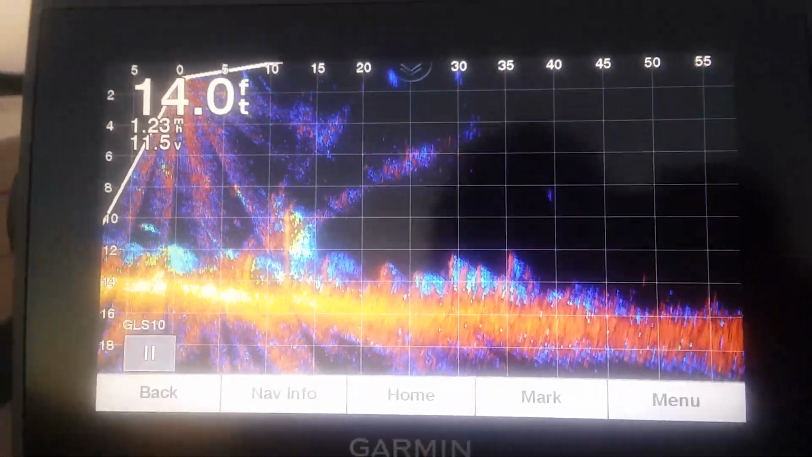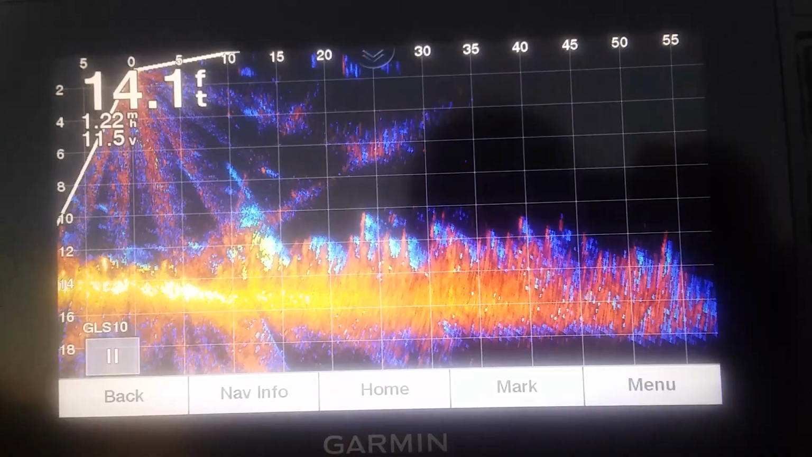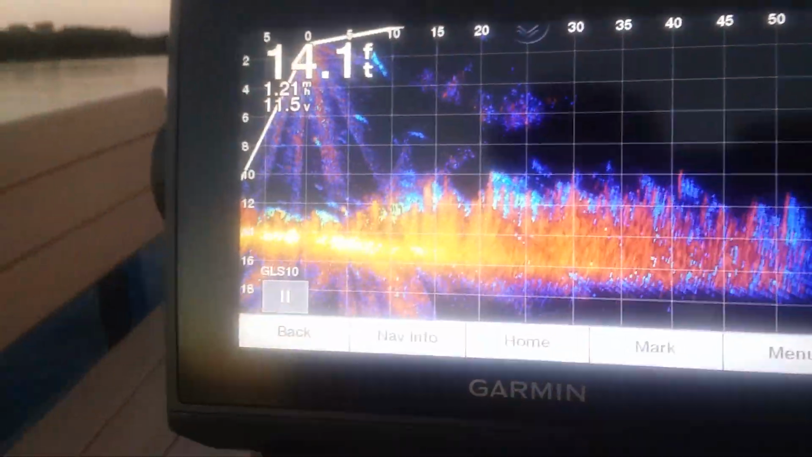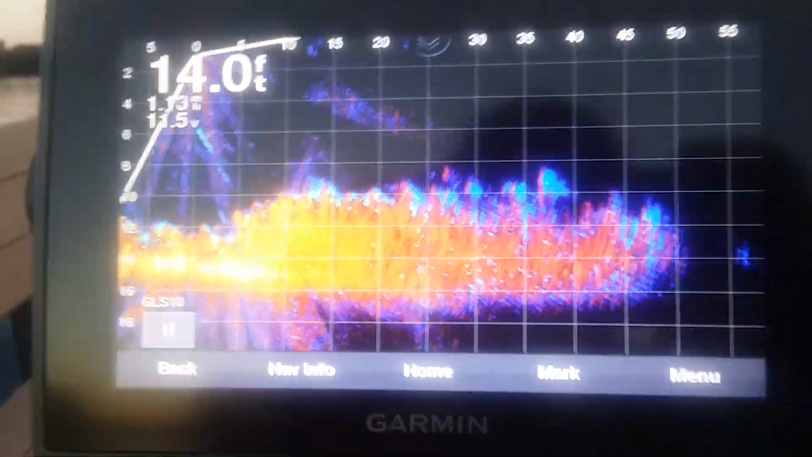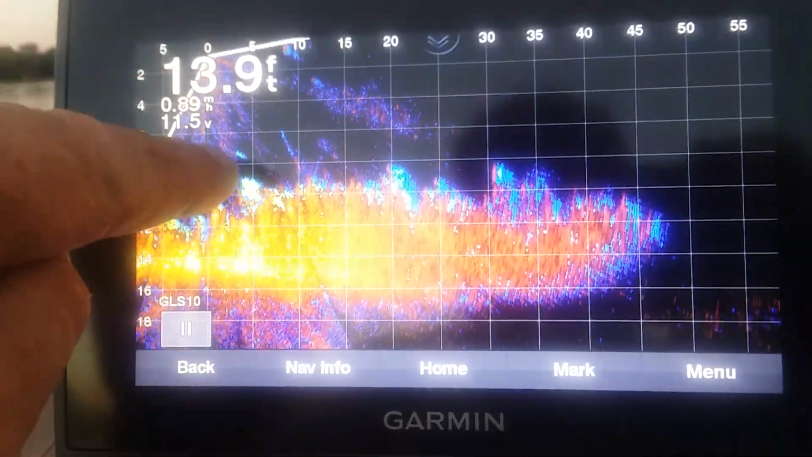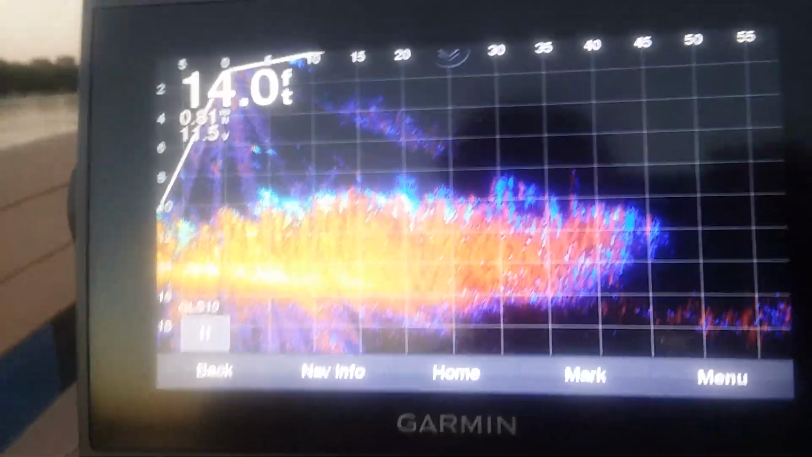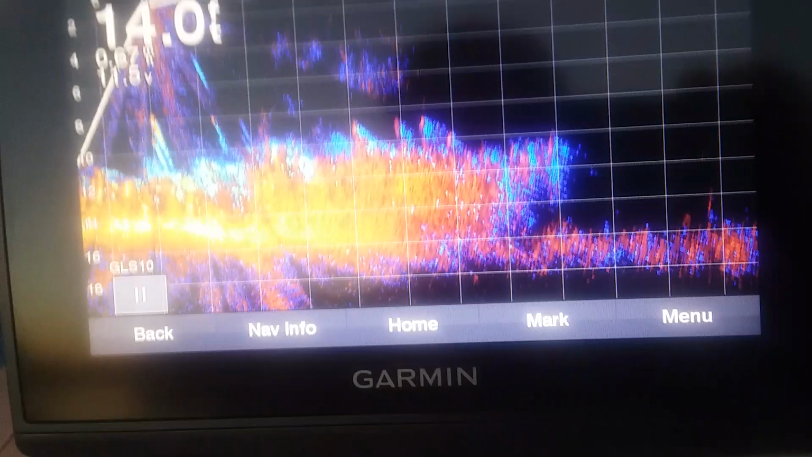Now, on their sales video, they have a really cool picture of a fish swimming, and you can see its tail and everything. Well, that's a tarpon, and if you look, it's only like 5 feet from the boat. Some of the other videos have been pretty clear about what they're showing.